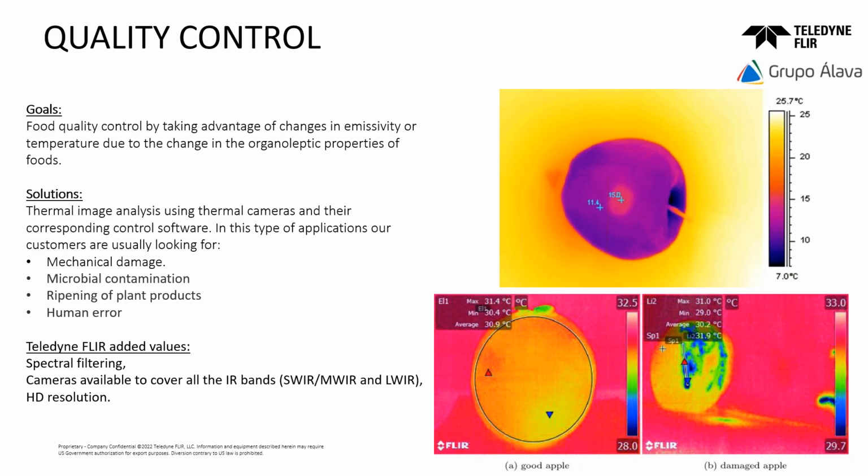At the end, the resolution is very important in this kind of quality control, because these defects sometimes are very small. So this is one of the advantages of the bands that you can try to find. Okay, this is all that I have for the techniques. So please, Antoine, can you go for the next one?